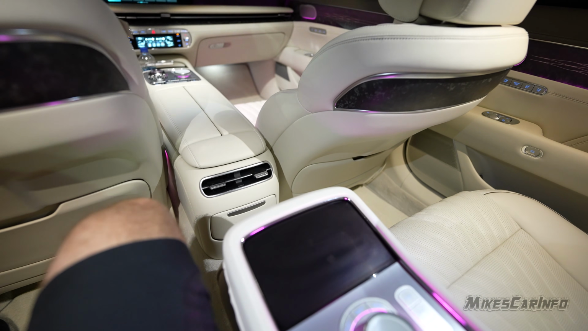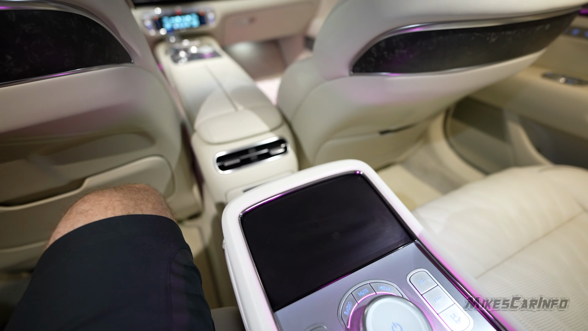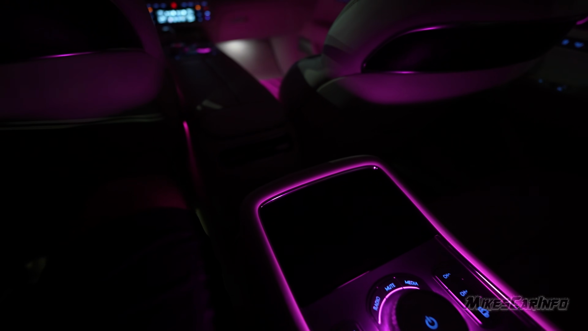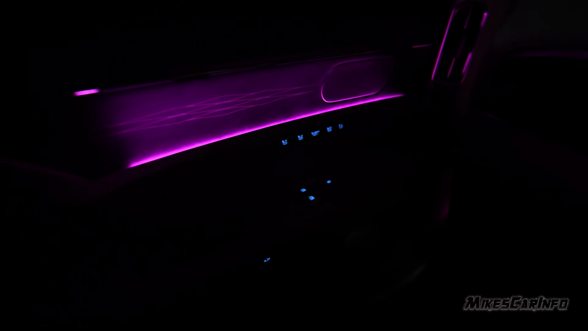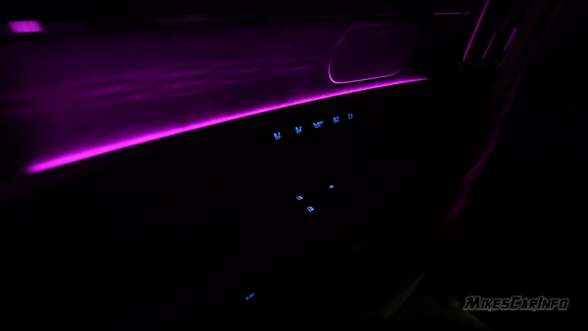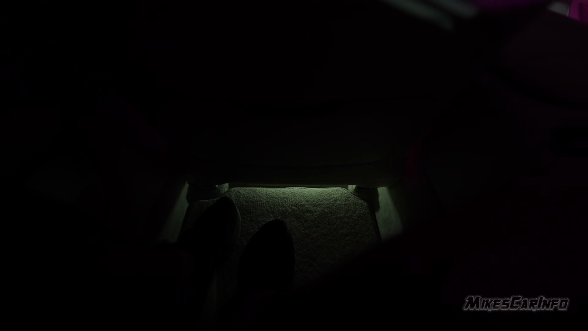So let's go ahead and shut the door, because I have the door open, the interior lights are on. I can shut the door here, push that, it'll shut it for me. And the interior lights quickly go away, and then I'm left with the mood lighting or ambient lighting, and it's set to purple, or like a hot pink really. So you can see here on the door, there's backlit buttons. There's lights here in the floorboard. I don't know if you can see that, but there we go, looks a little bit better. A nice light there on the floorboard where my feet are.